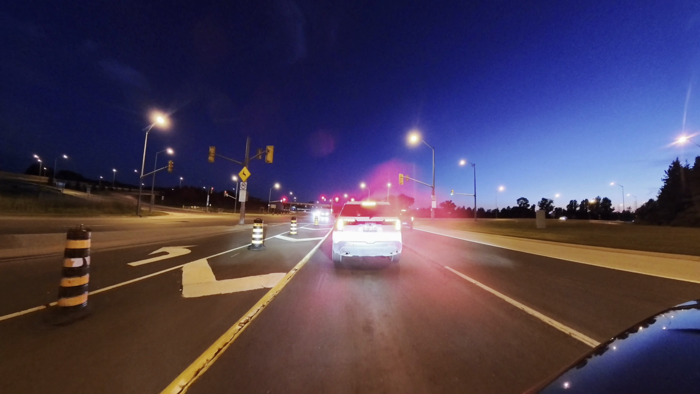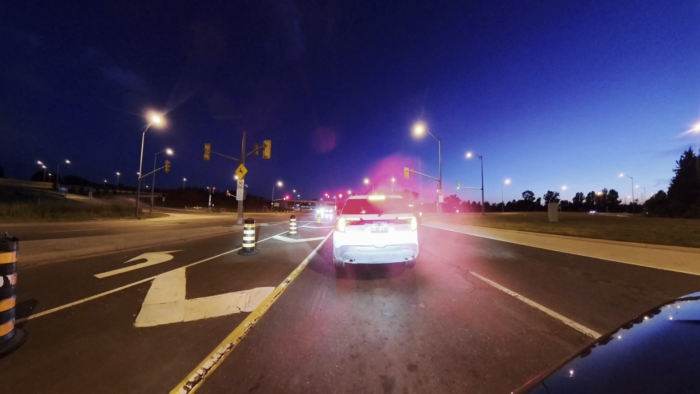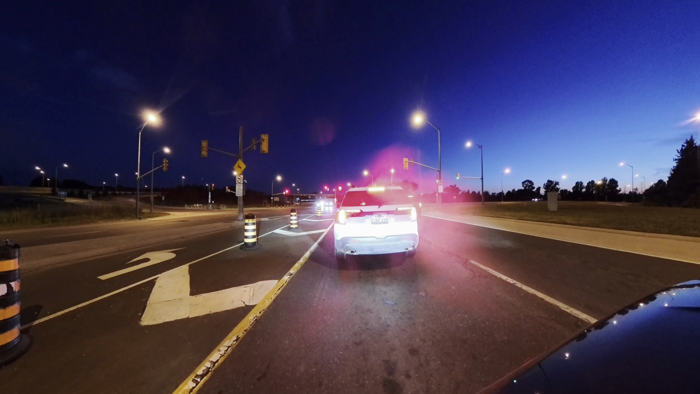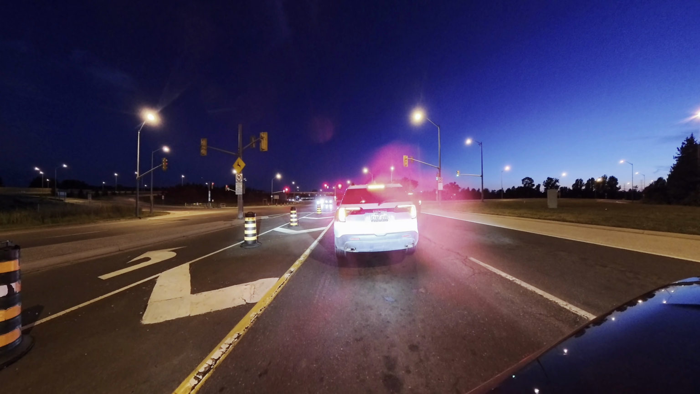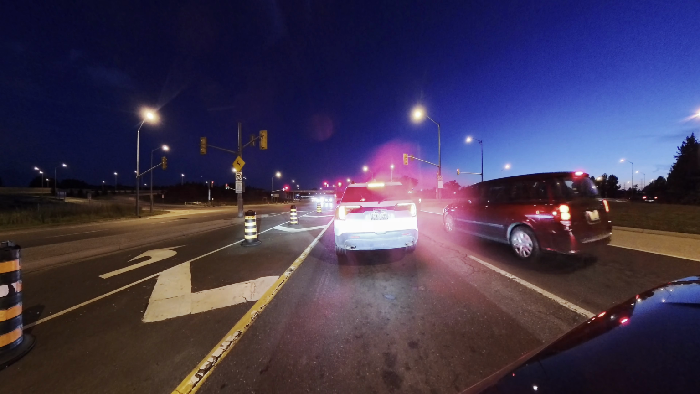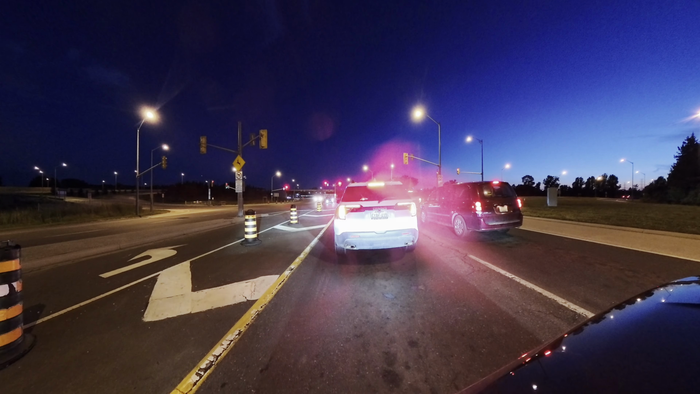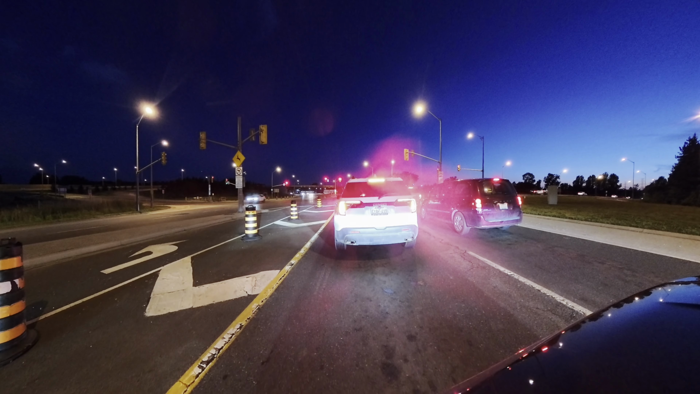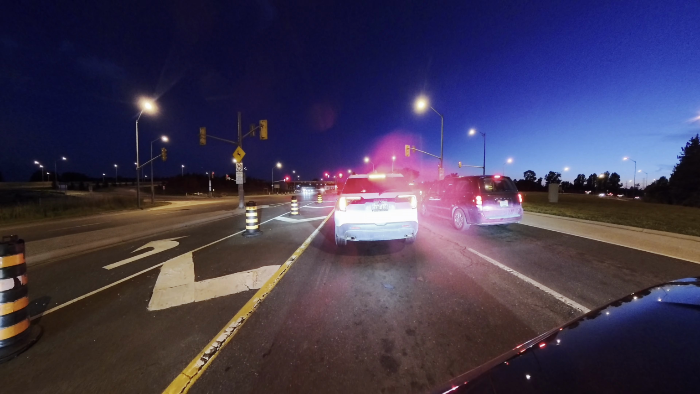Just a short drive west is LaSalle, quieter, greener, more suburban. But don't let its calm fool you. Beneath the parks and schools and bike trails lie the footprints of centuries.